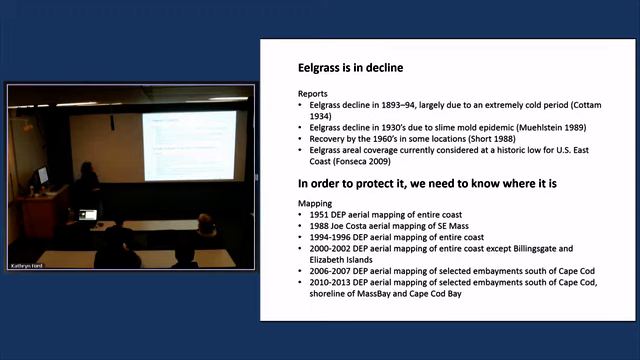Fonseca states that eelgrass aerial coverage is currently considered at a historic low for the U.S. East Coast. So Massachusetts has been mapping it since 1951. Prior to 1951, there were just anecdotal reports of where it was and how much there was, like we have eelgrass in this embayment. So in 1951, we see the first aerial maps, which is pretty progressive because flying airplanes with cameras on them was really used primarily in World War II. It was really optimized around that time. So this is just after World War II.